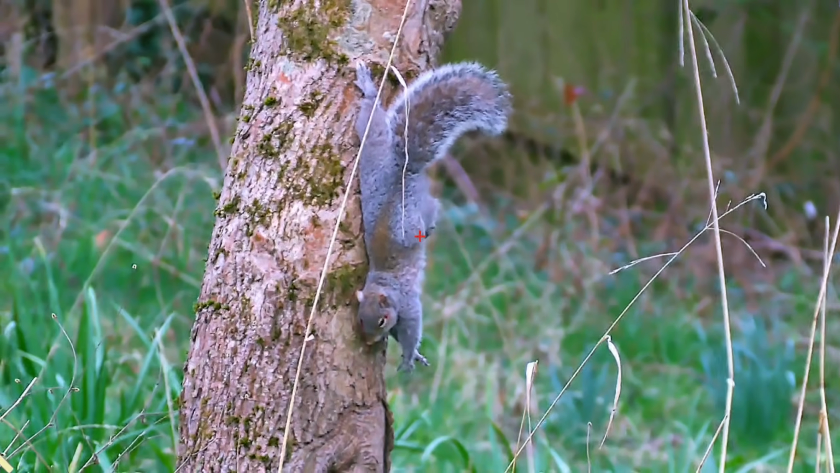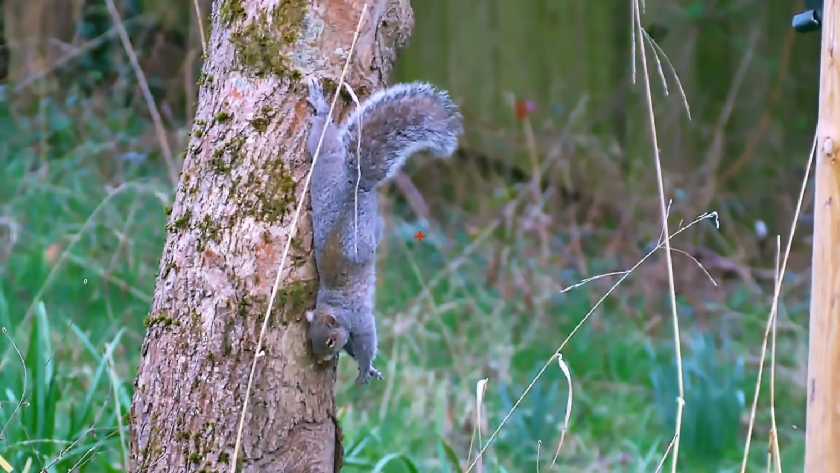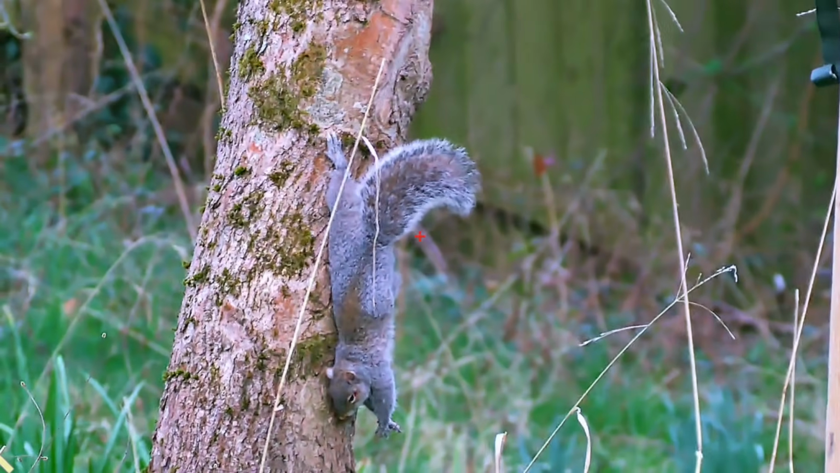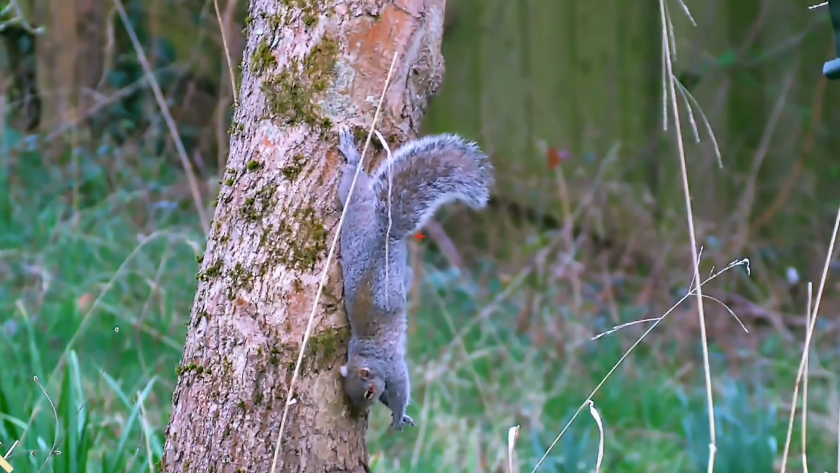This one clung onto the tree for what seemed like an eternity, and when it finally did drop, I just made the decision to pop out and pick up the 3 dead greys just in case this one was still alive, but it wasn't.